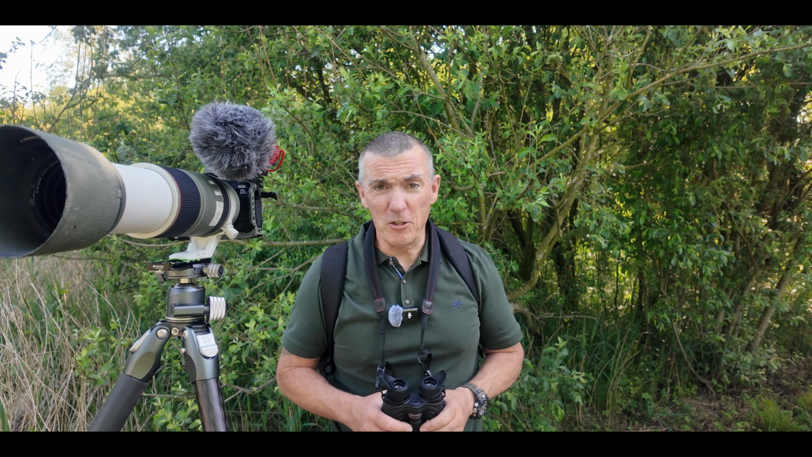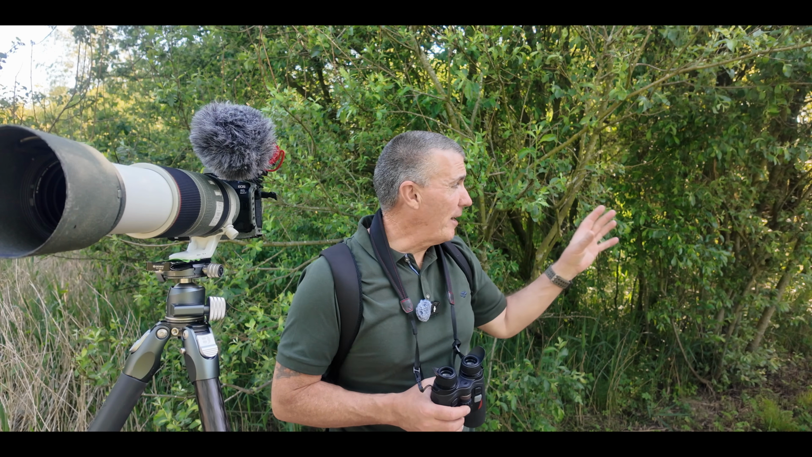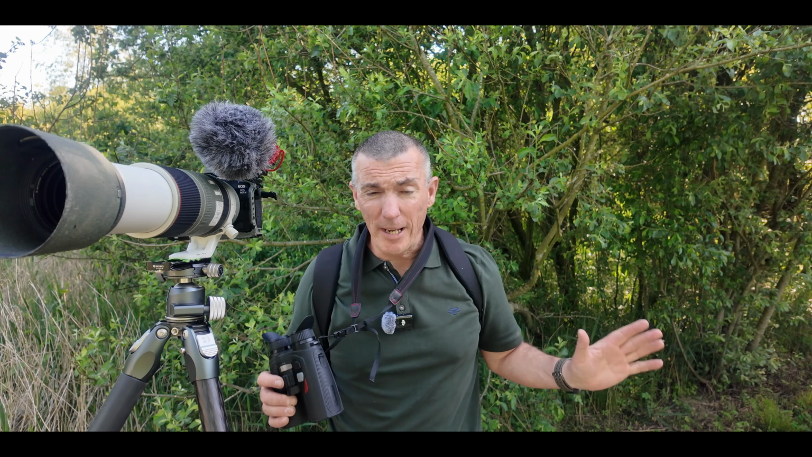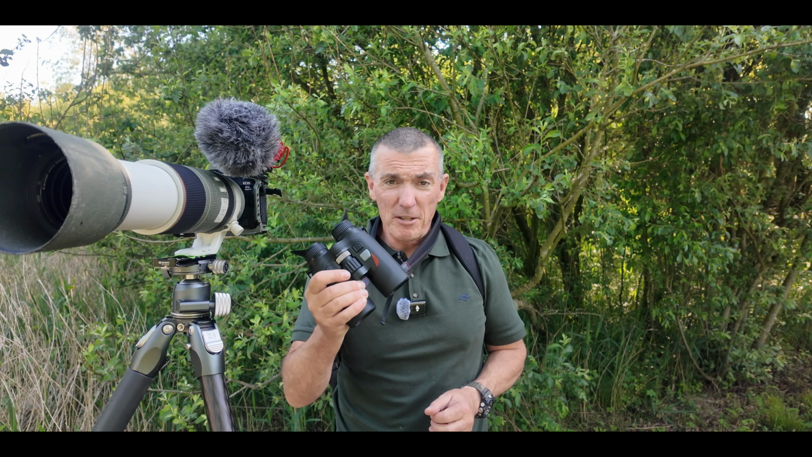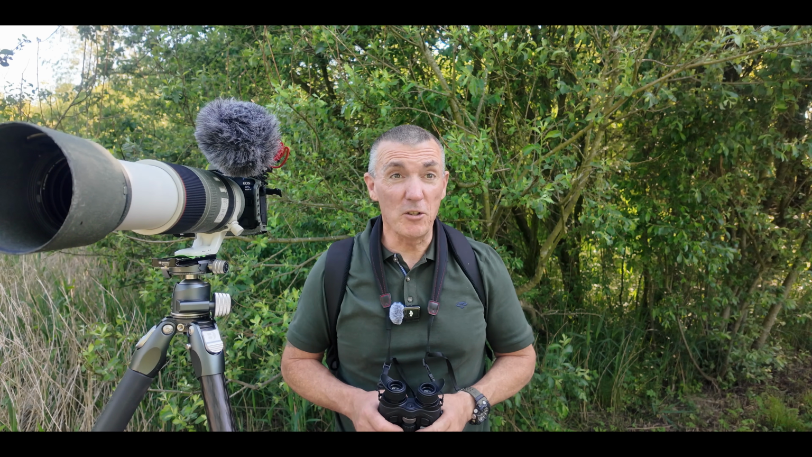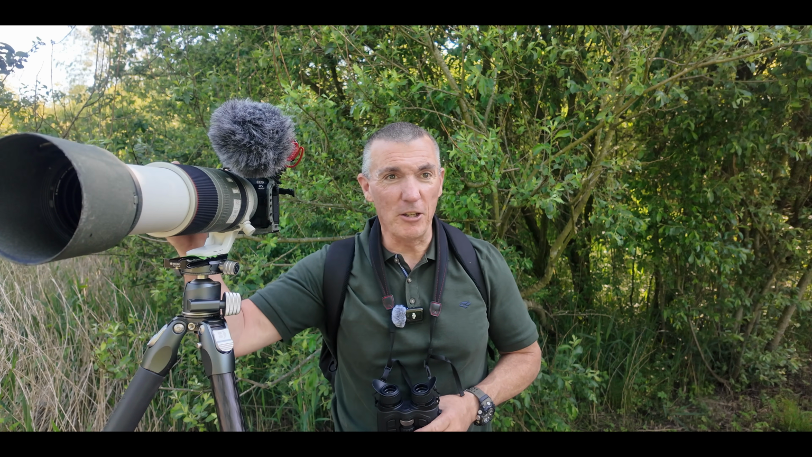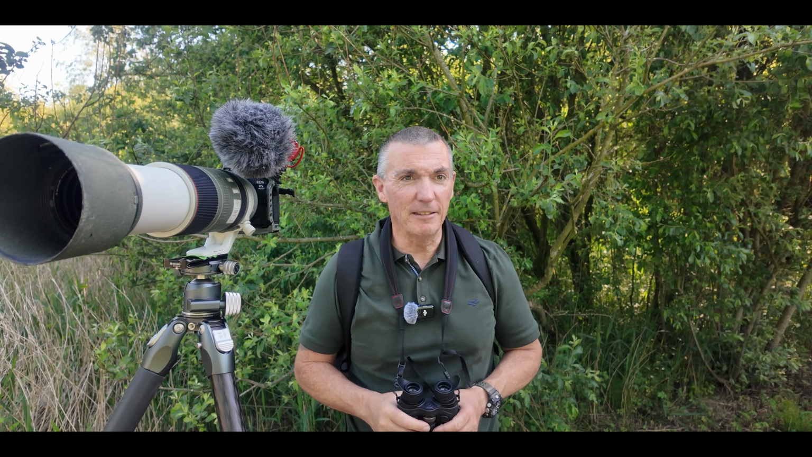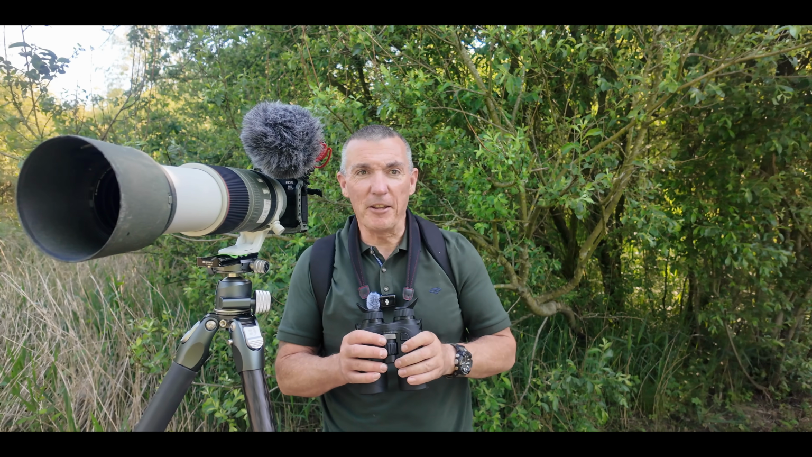So the next time you head out to do some bird photography or wildlife photography, and you're going out into dense foliage like this, in fact, if you're going anywhere, then a pair of thermal imaging binoculars from NocPix should be in your kit. It's going to make your life so much easier and more rewarding when you get those images that you've struggled so long to get. And I've got another little bird coming in, I think.